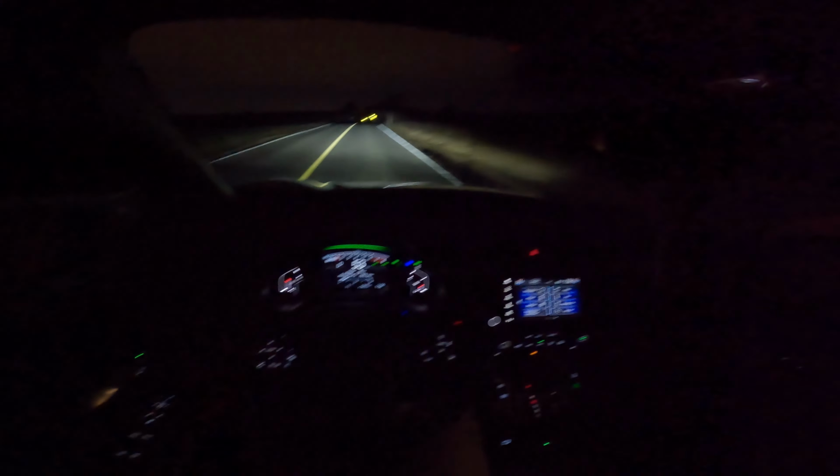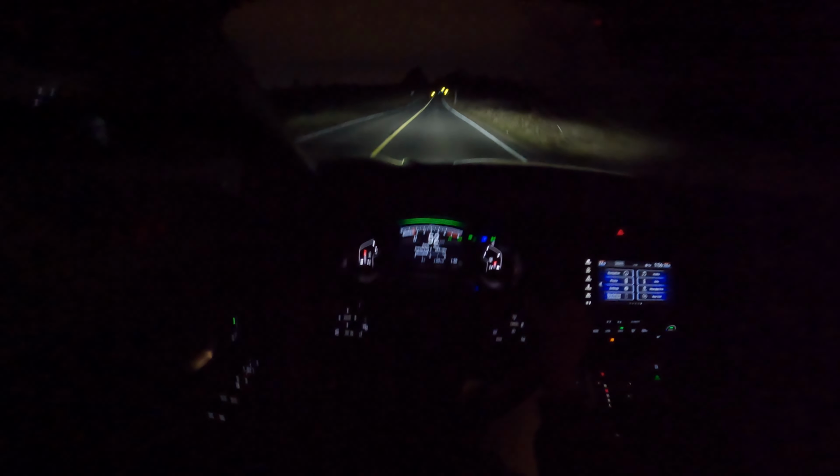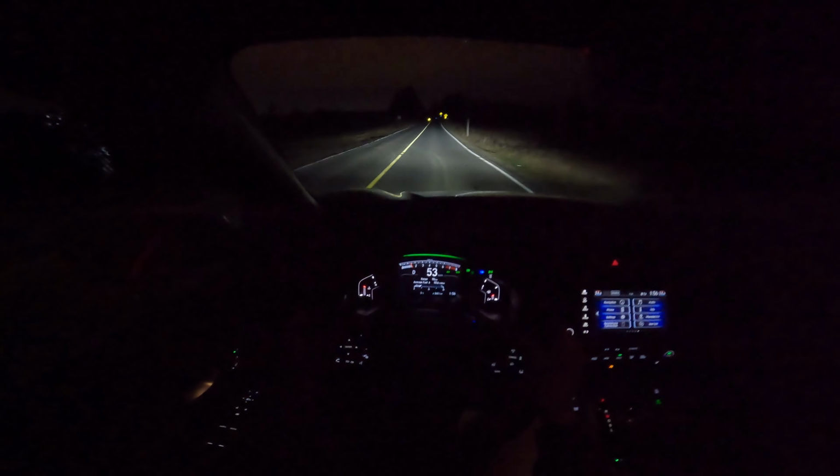Can quickly turn off the lights just so you see the accurate picture of how I, or you, if you drive a CR-V, would normally see it.